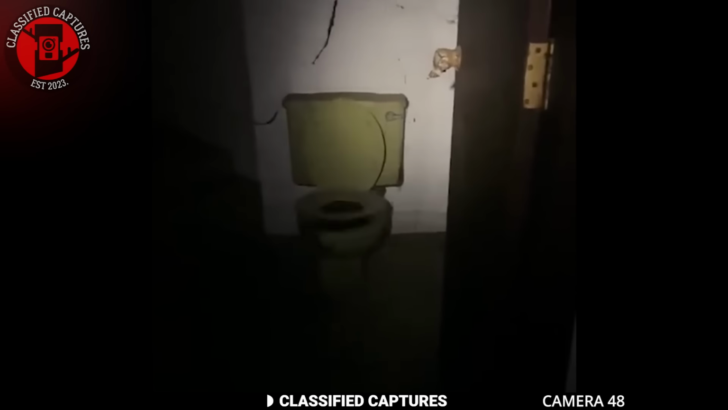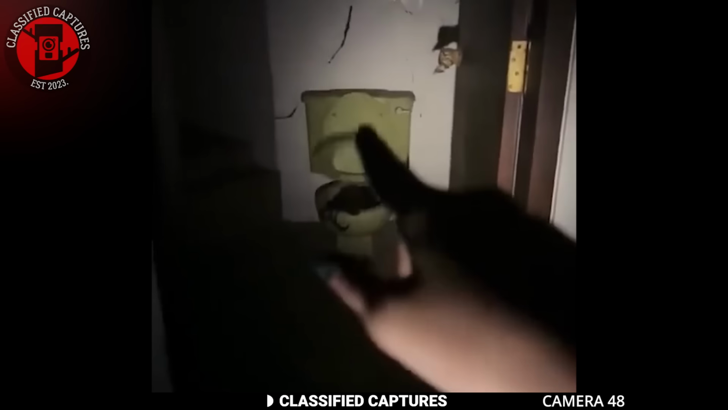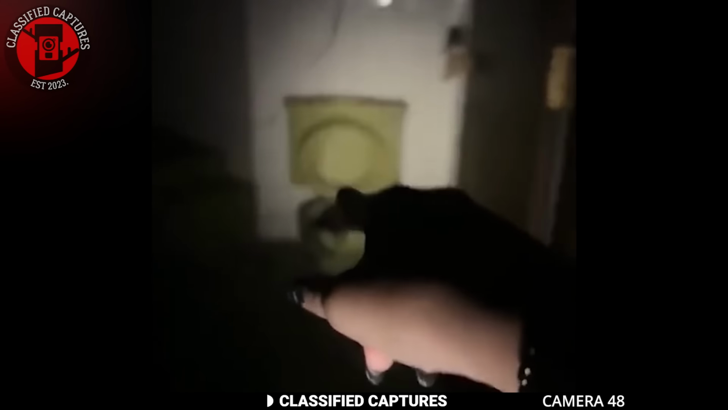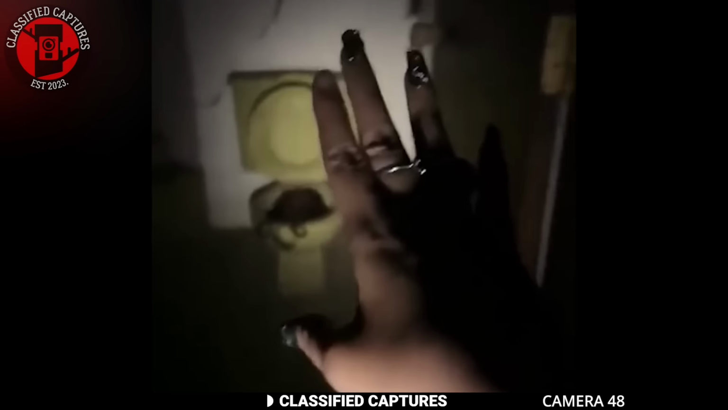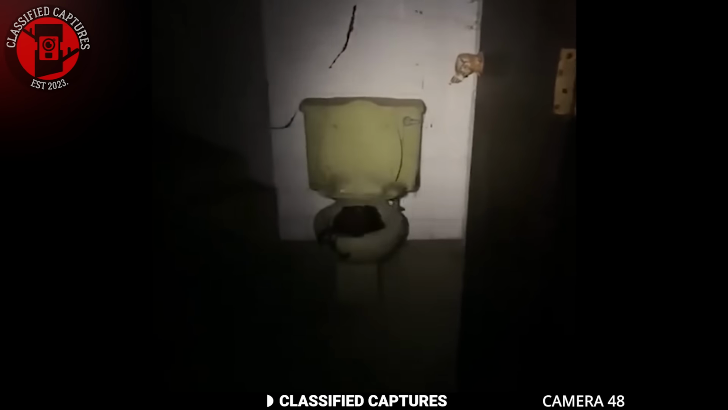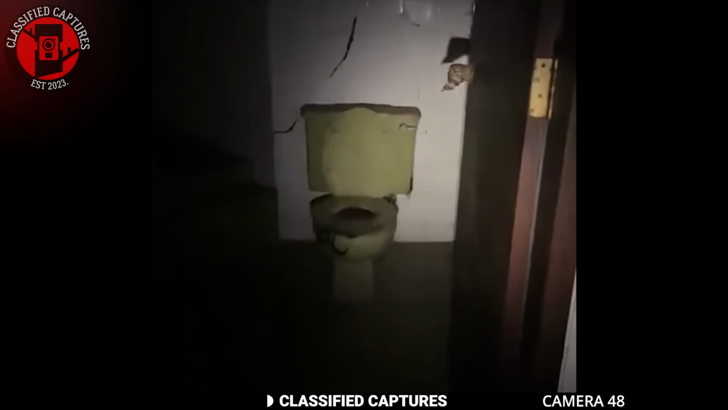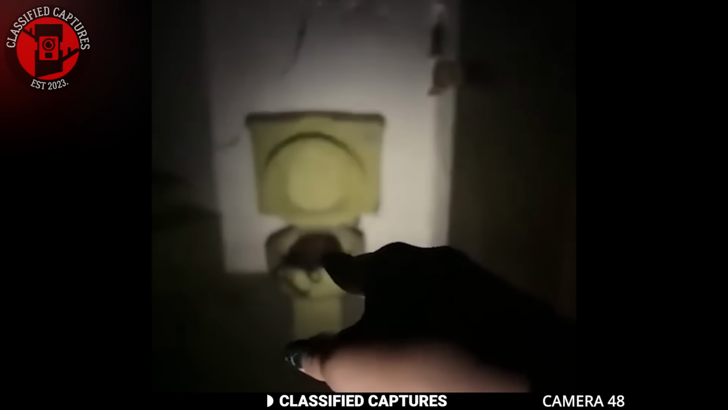I just don't get why people put themselves through the torture of going into abandoned houses. They are likely hotspots for paranormal activities. Take a look at this footage, for instance. A woman goes into an abandoned building. She moves from room to room until she gets to one of the toilets, and this happens.